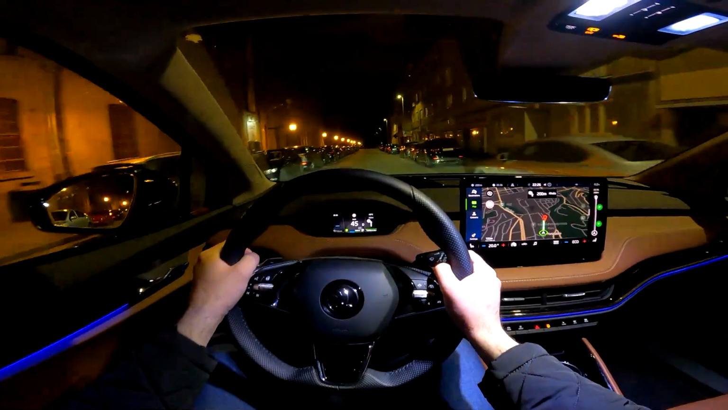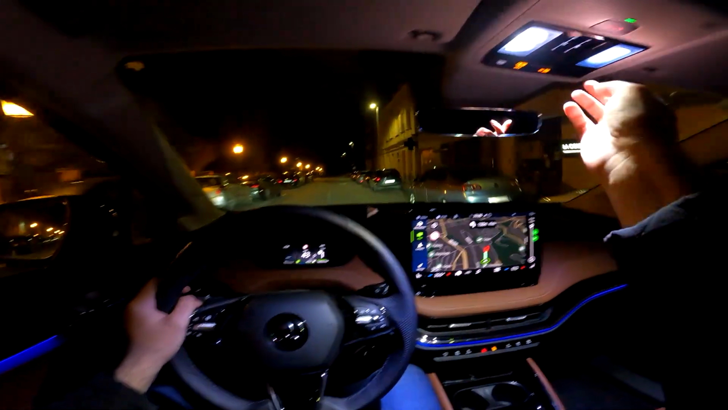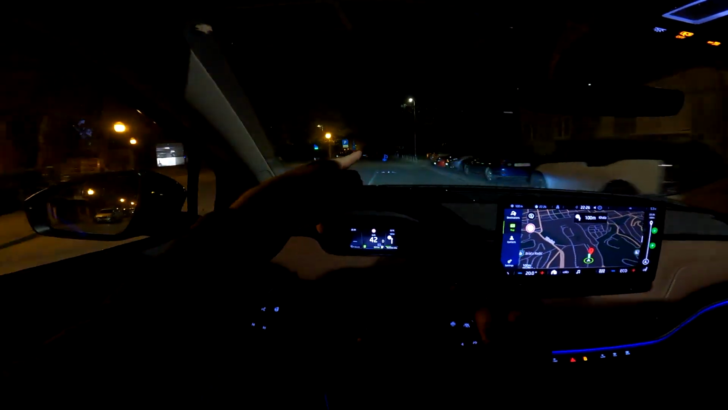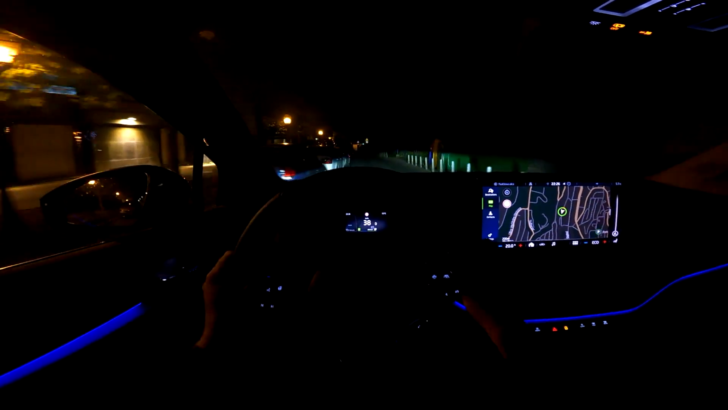And this is so satisfying to have so much torque and so much power. And now we've come to our destination, at least on the navigation. You have this nice projection of the finish line, let's call it like that. So really cool.